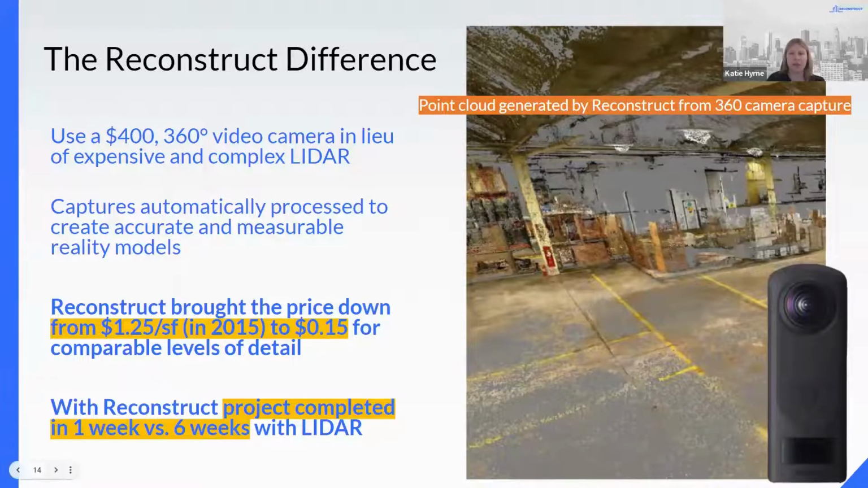So going back to the Denver project, a simple $400 off-the-shelf camera was used to complete the video capture in lieu of significantly more expensive laser scanning hardware. Reconstruct then converted those images to an accurate and measurable reality model. Using Reconstruct versus laser scanning brought the price down significantly from $1.25 per square foot to 15 cents per square foot with comparable levels of detail.